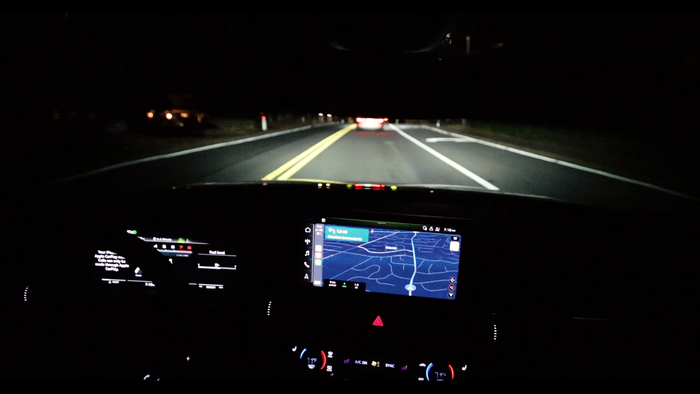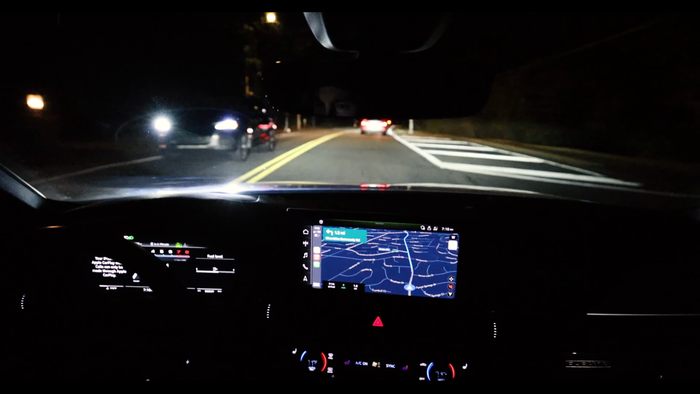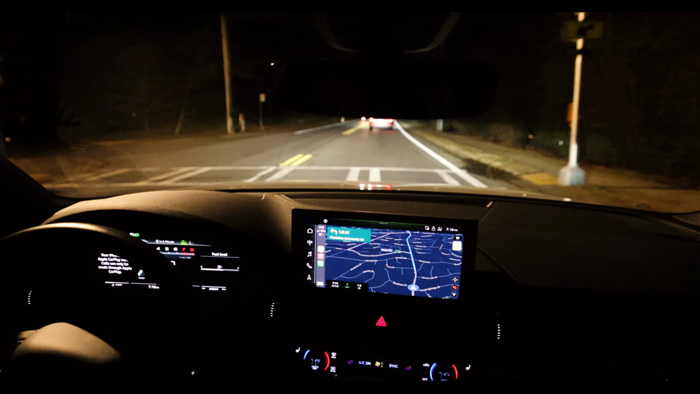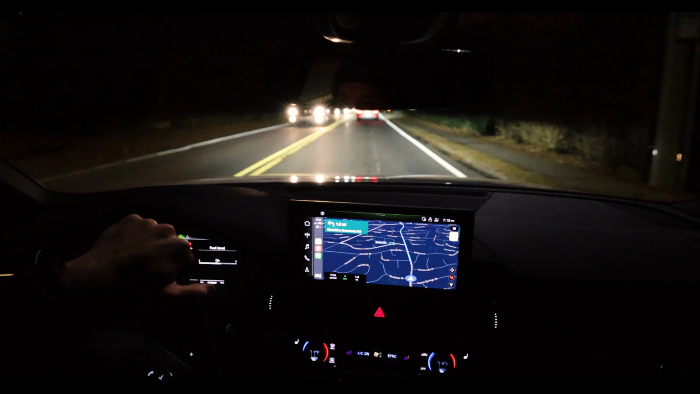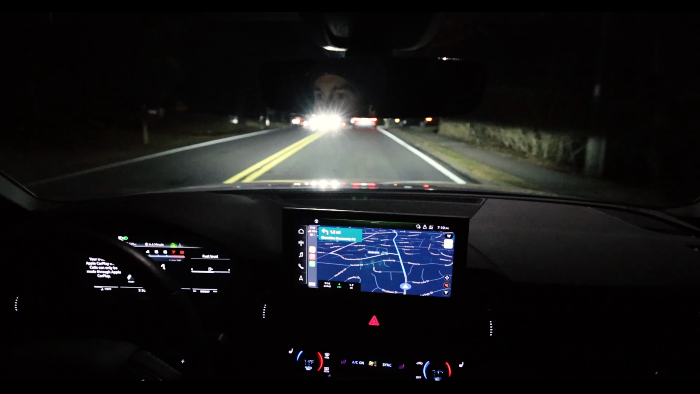Getting a little red indicator light on my dash that looked like something like a collision indication, but I don't know what that's about. This thing has a lot of weird tech that I'm not used to yet, so I'll keep y'all posted on what the deal with that is.